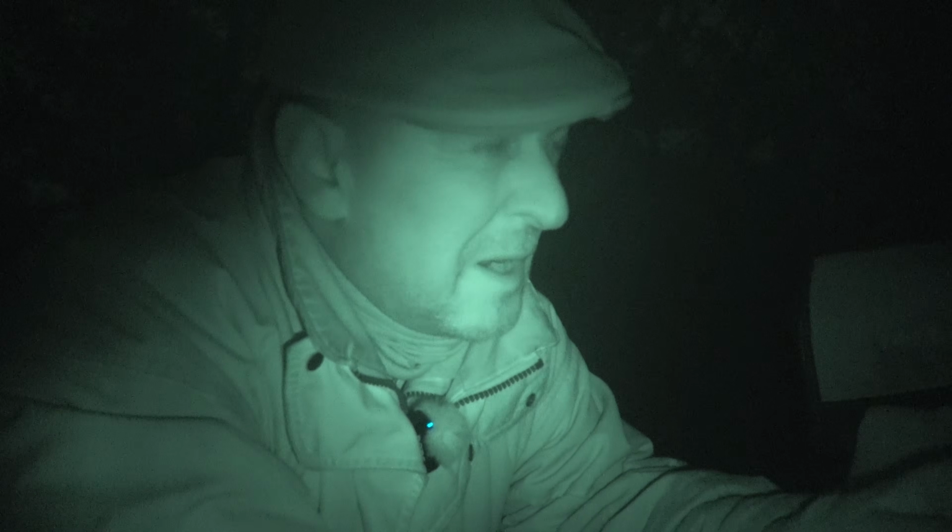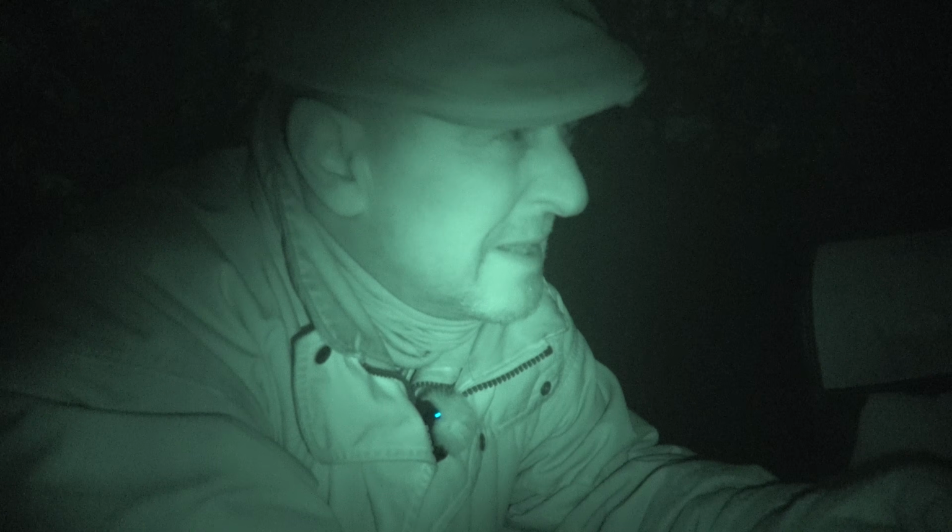Pitch black, and if it was a really local fox, you could expect it to be coming out any minute. But I sat here last week, like I said, it was a full moon, wasn't as good conditions, mind you, this is bloody windy. I don't want too long a shot, but that fox didn't show until 6:30, and it stayed right up against that hedge and wasn't even interested in the call.